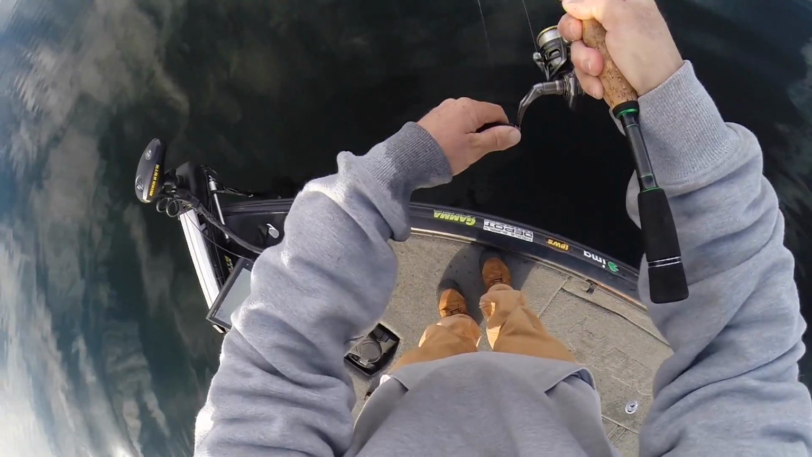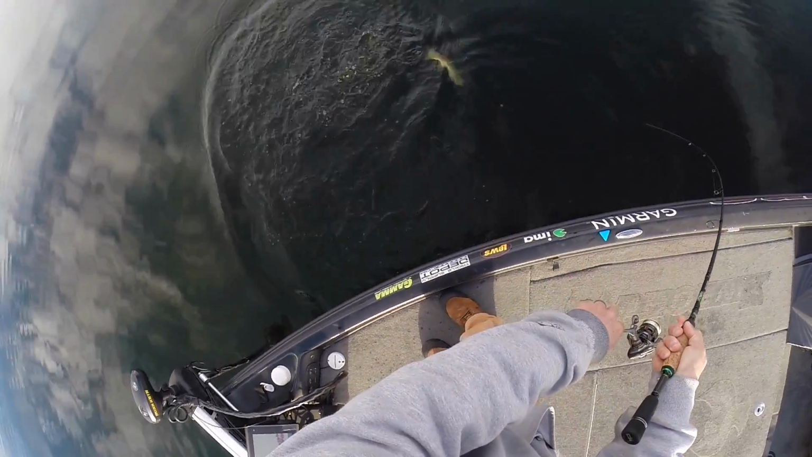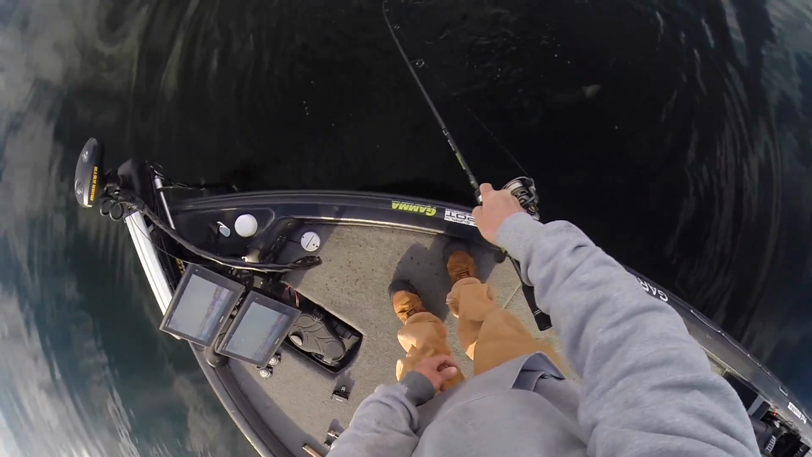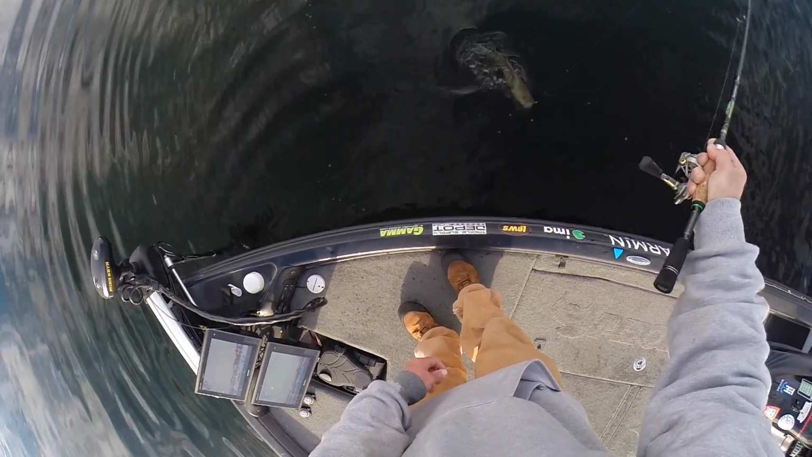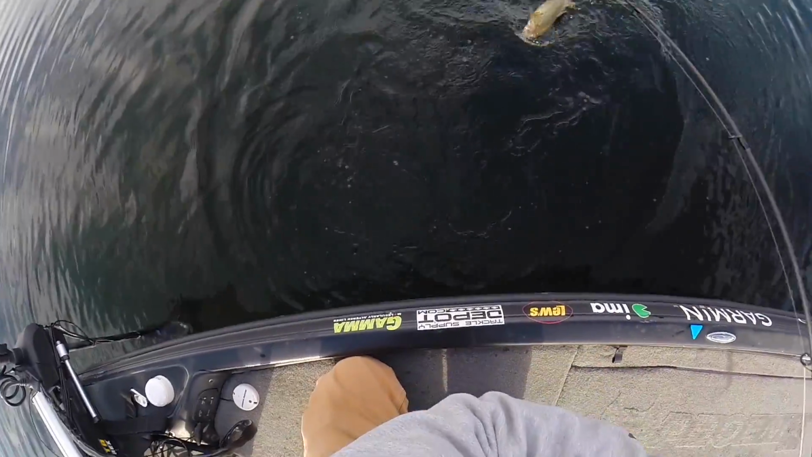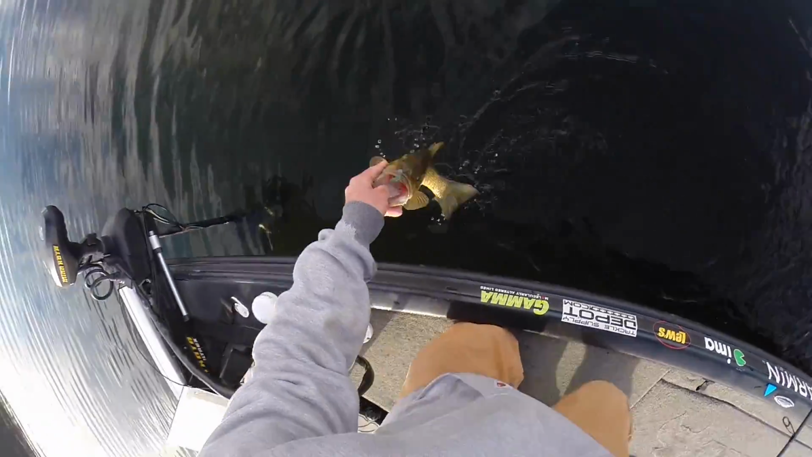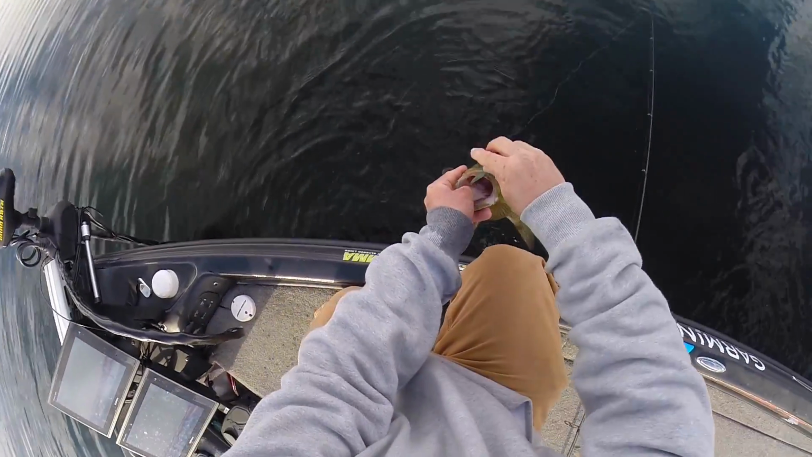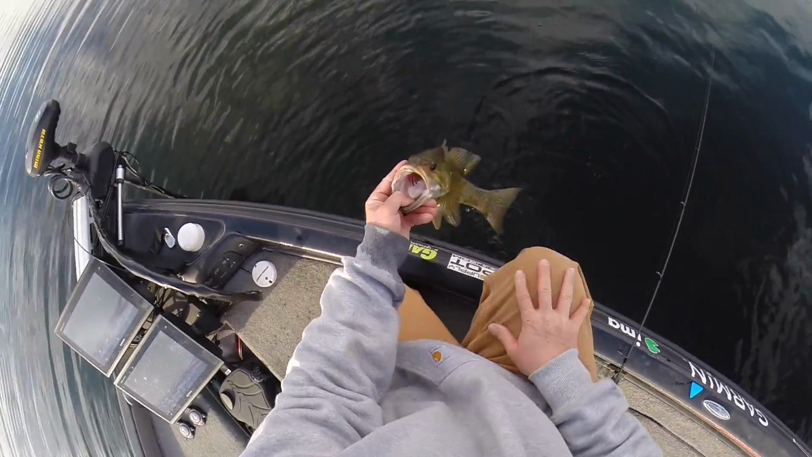Got him. Below average size, but a nice fish nonetheless. Still a nice fish. When you're complaining about catching fish this size, that's a good problem to have. And that is so cool to see them on that Livescope, man. I mean, it is awesome.